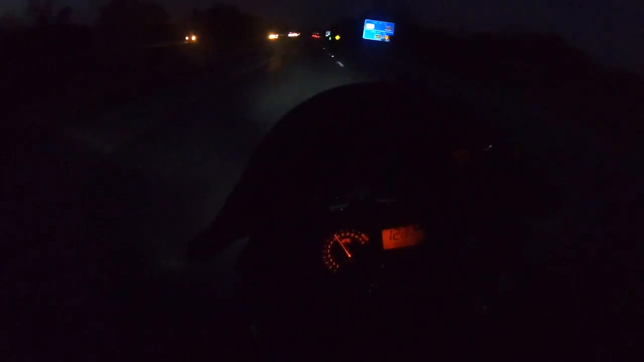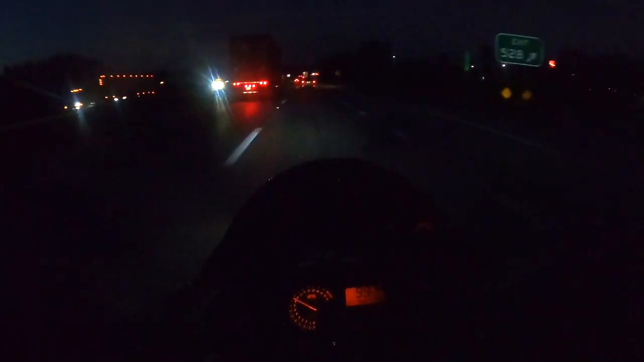Trying to sit up a little higher too, so that you guys can actually see, because if I go full tuck, then you can't see anything with the windshield. Alright, can't see shit. Fuck it.